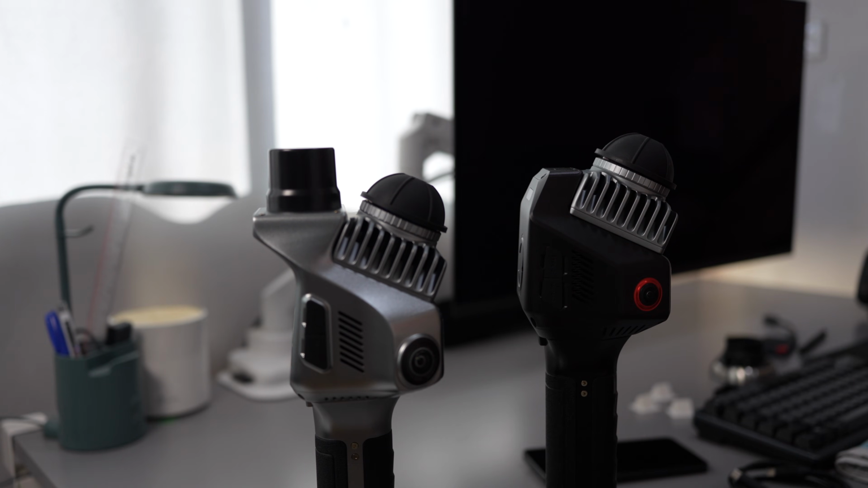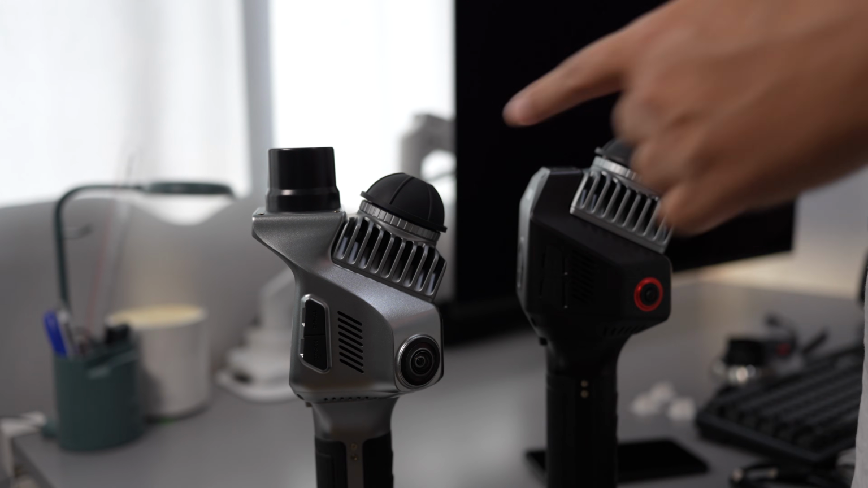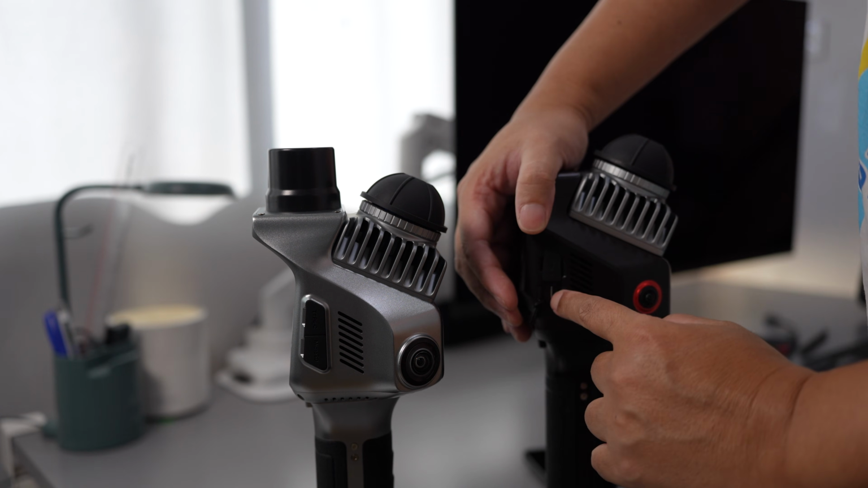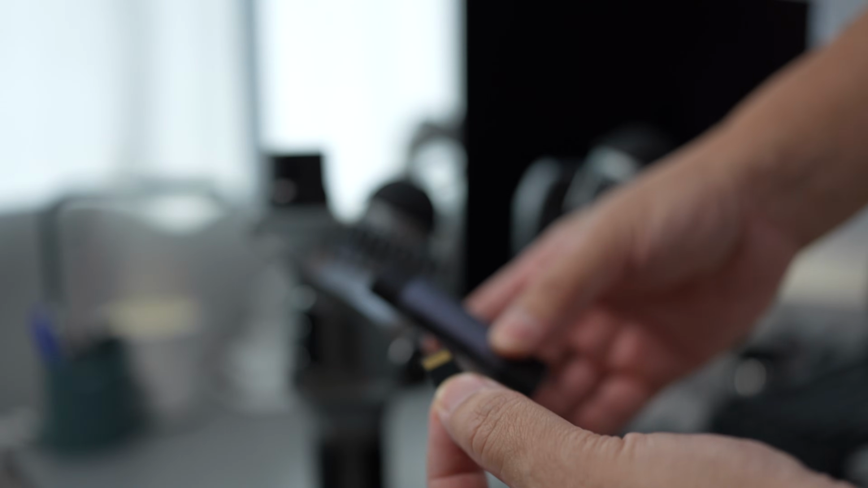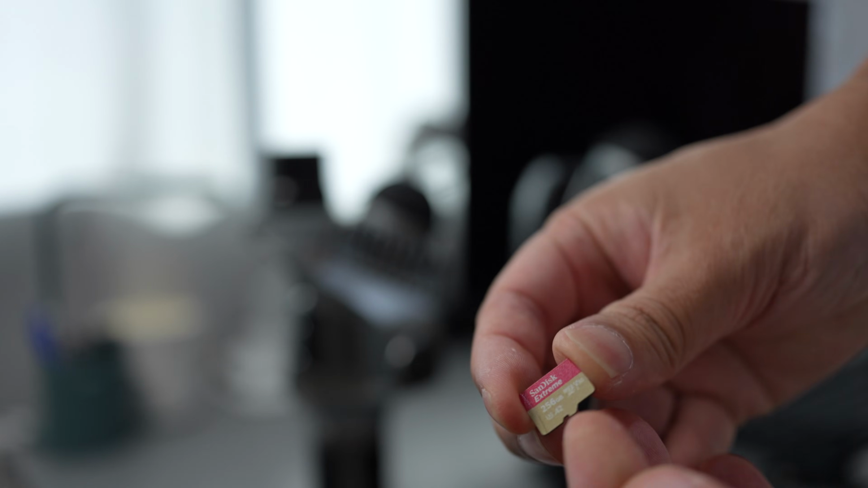Okay, there are several ways that you can transfer the scan data from the scanner to your computer. The easiest way is by removing the micro SD card and using the included SD card reader. This is the fastest way. It can read up to 100 megabytes per second. The S20 uses a SanDisk Extreme. It says right here, V30.